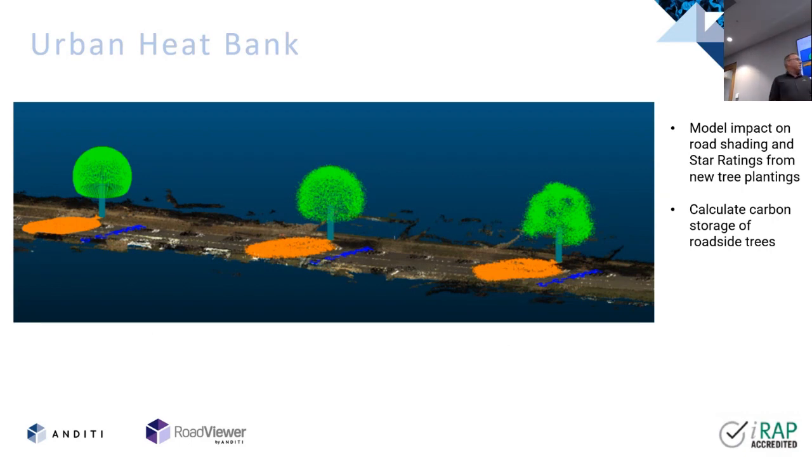So what we're doing at the moment is these trees we've got here, we've modeled them. Their arborist has told us the species of trees that they're interested in planting. So we've looked at the road corridor, identified spaces on the road corridor that can plant more trees. We've modeled them in based on a 10-year maturity, and then we're looking at the impact before and after of what that has had on the star rating.